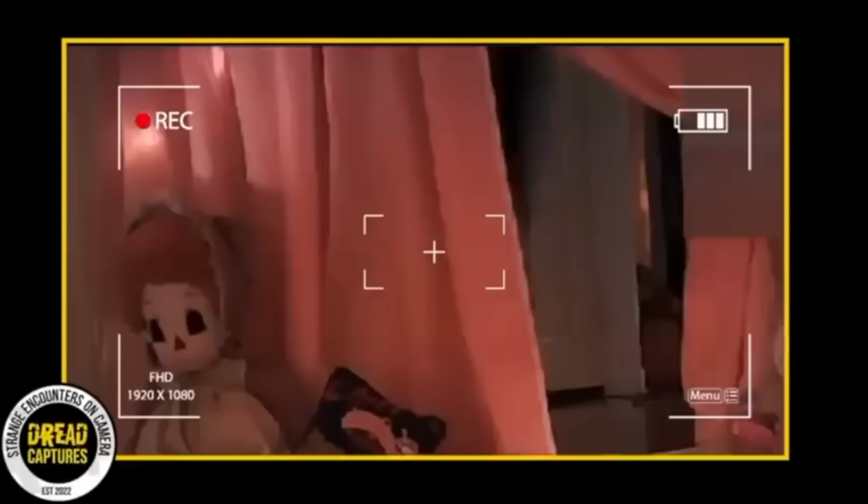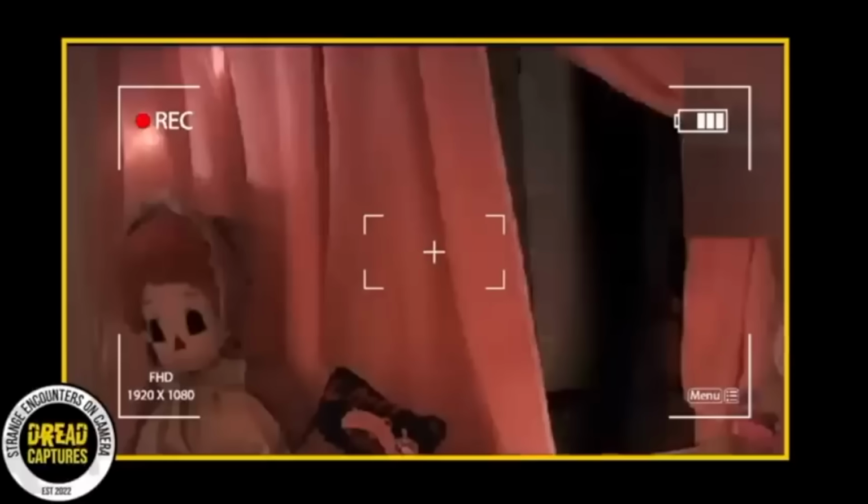The camera remains running and captures what some have interpreted as a shadowy figure following the girl out of the room. Let me know if you guys see that.